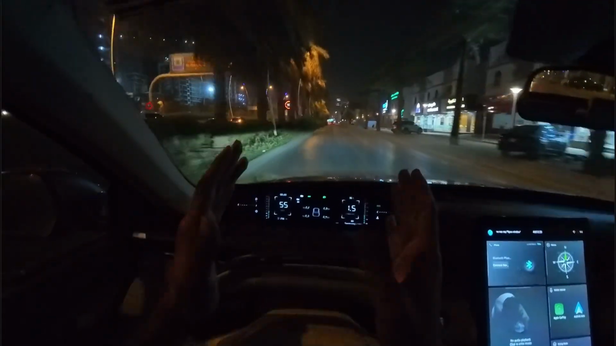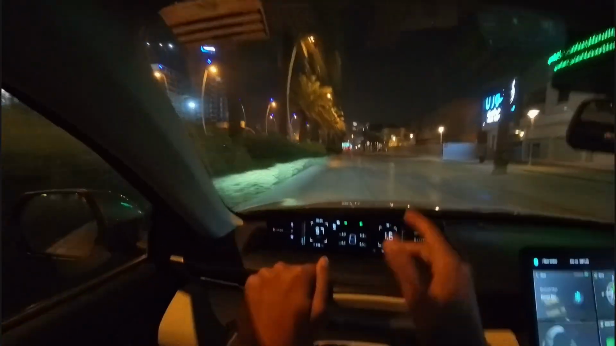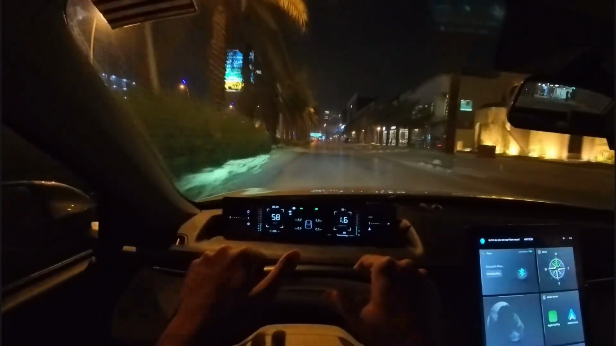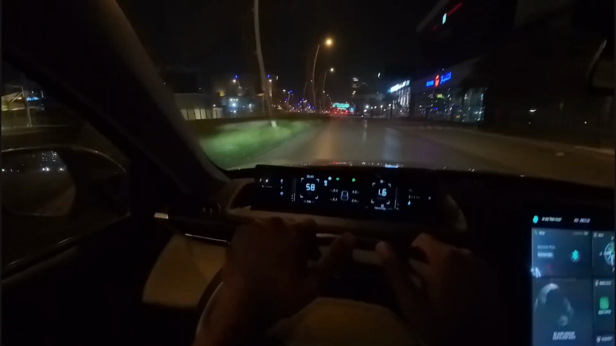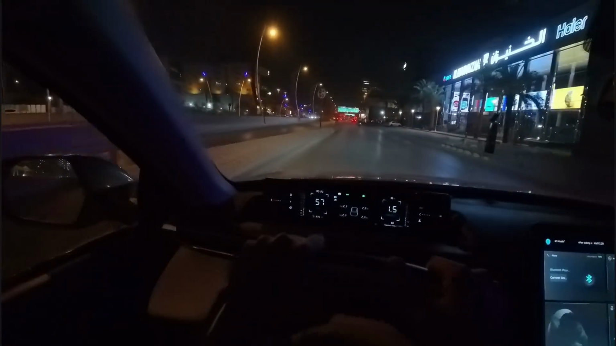In the morning, when the sunrise is beautiful, this road looks majestic because of these trees, and the sun actually comes up from over there. So it's quite a scene. And then once you turn onto King Fahad Road, you definitely have the view of the Kingdom Tower. So that's also captivating.